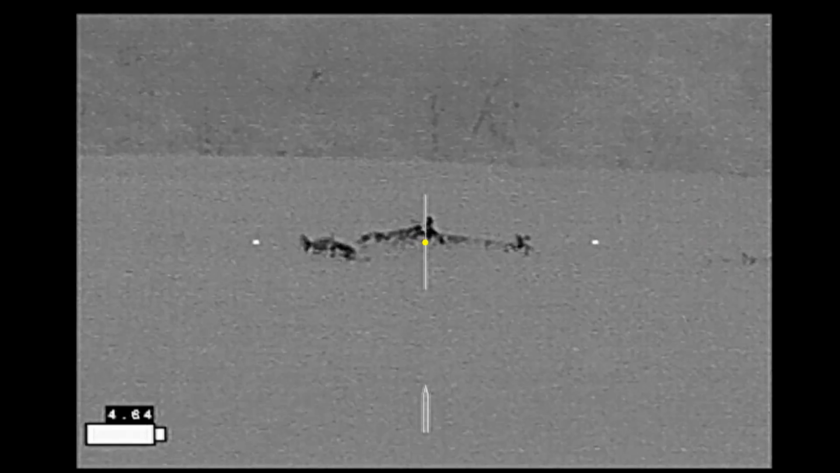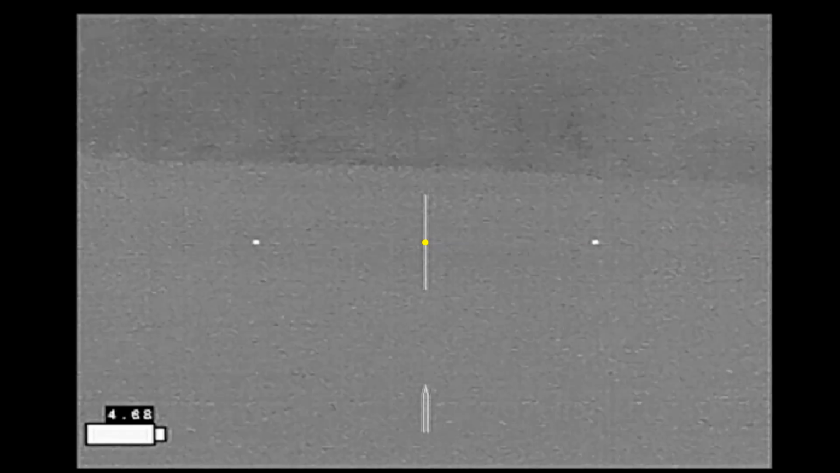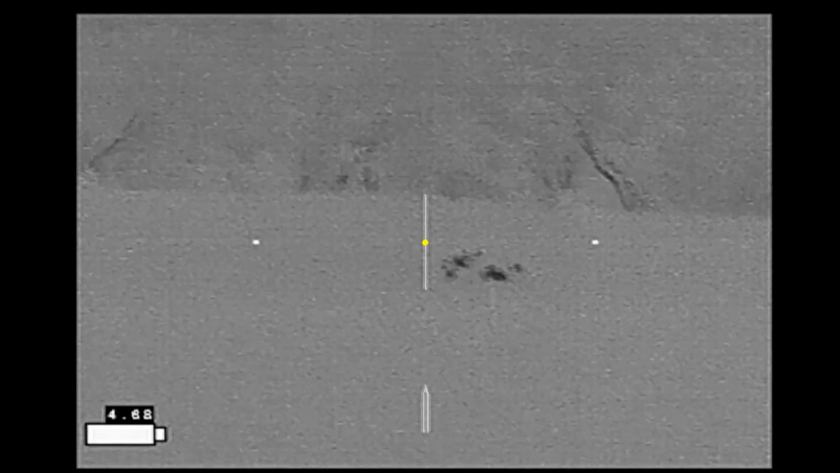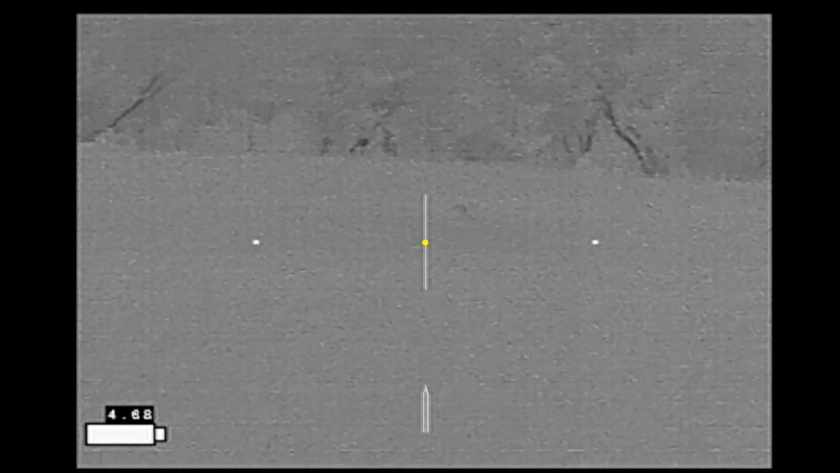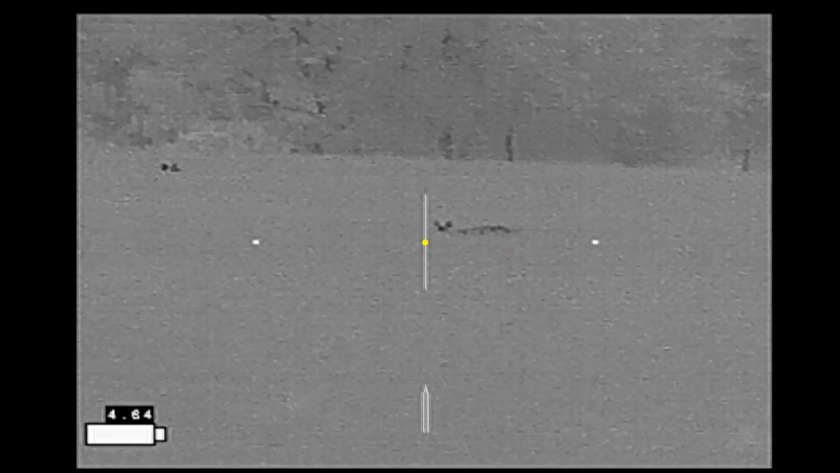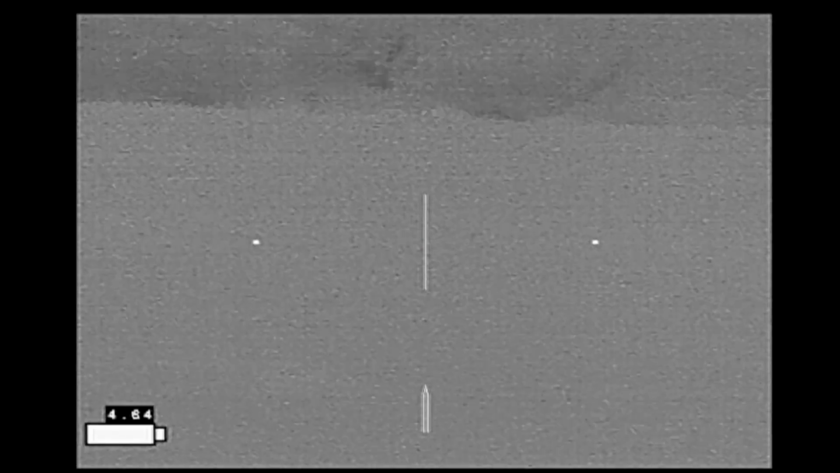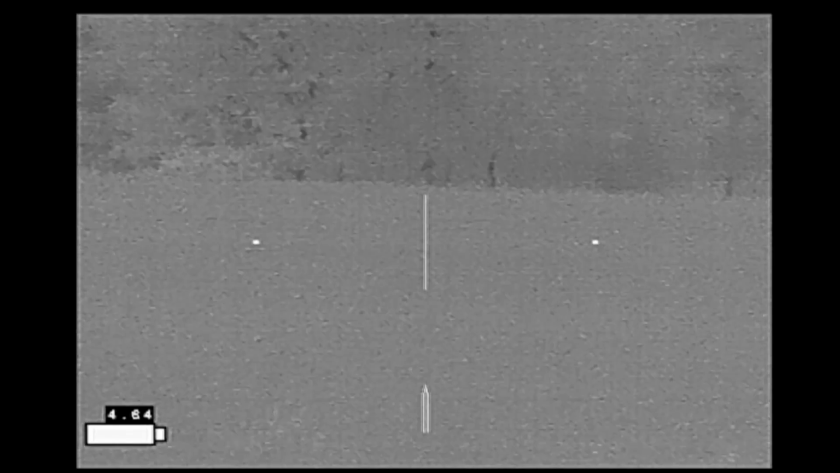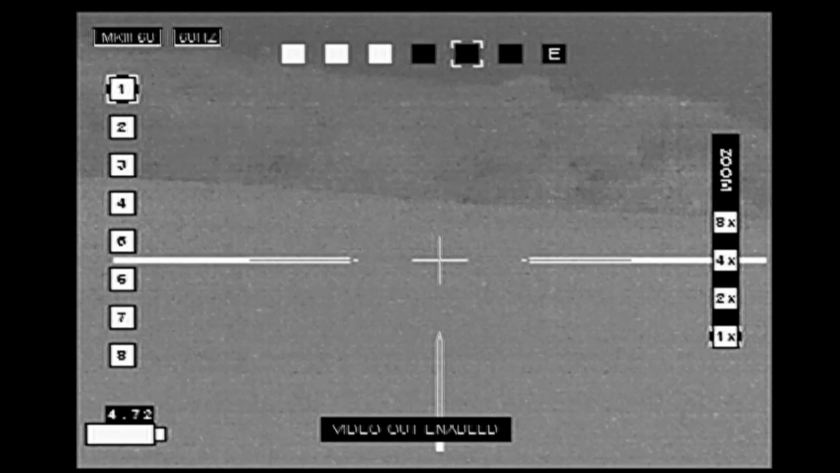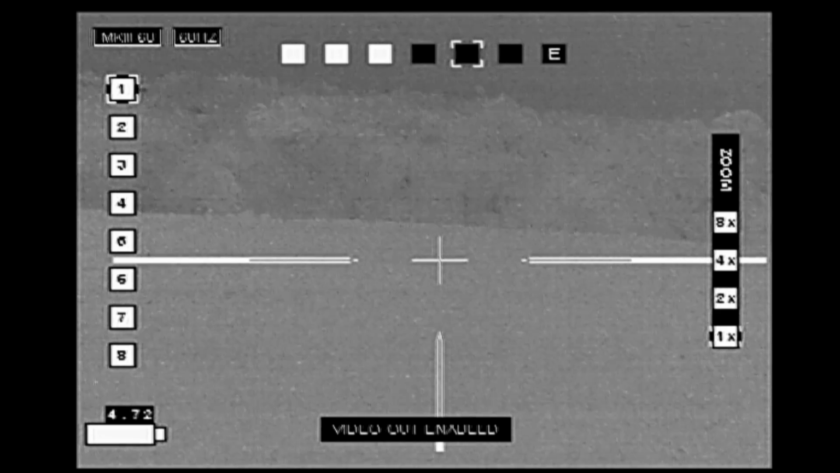Alright, here we go. That first hog goes down. I don't believe I connected with anything there. I did not recover a hog from that area, but I followed this one on out, and she went down as well. I scanned back and forth, noticed there's a hog up at the top. It appears to be running away, and I figured that's probably it for this shooting session.